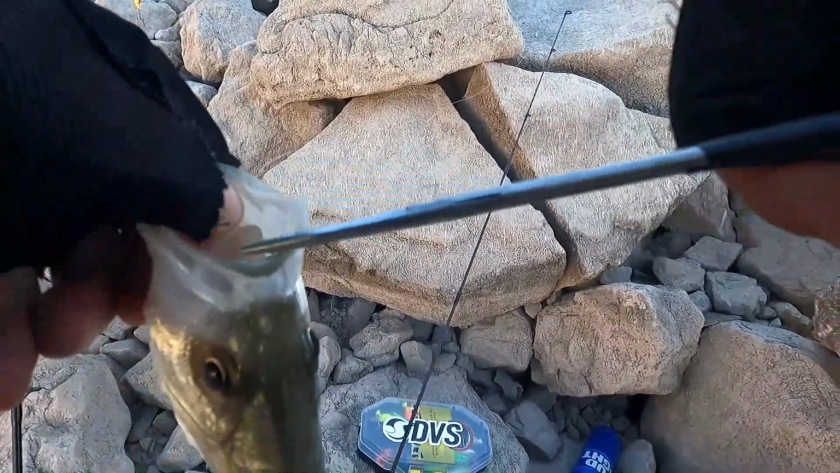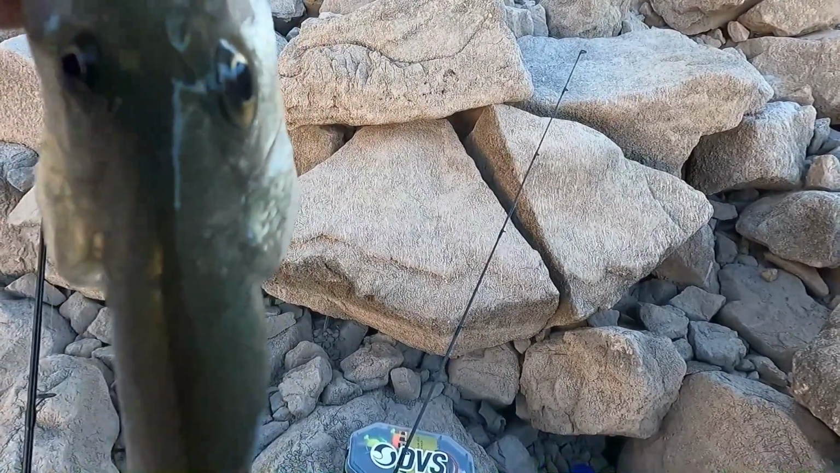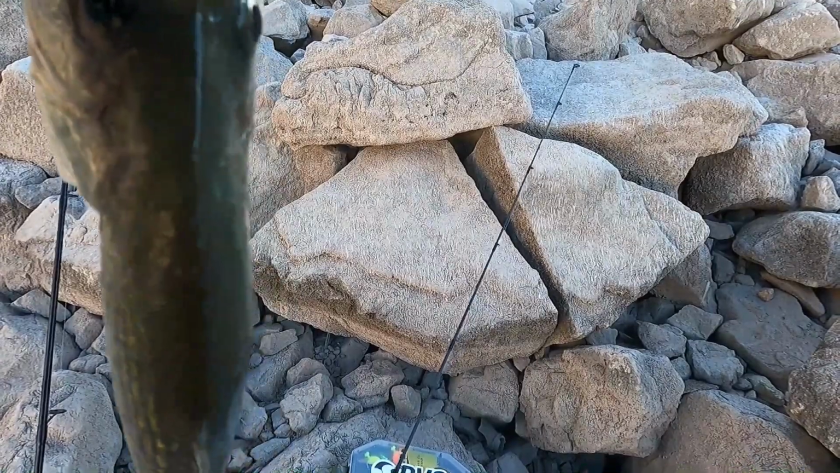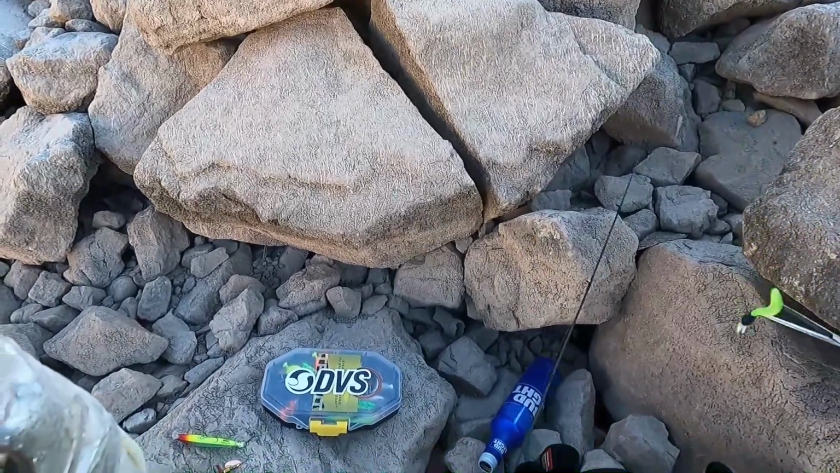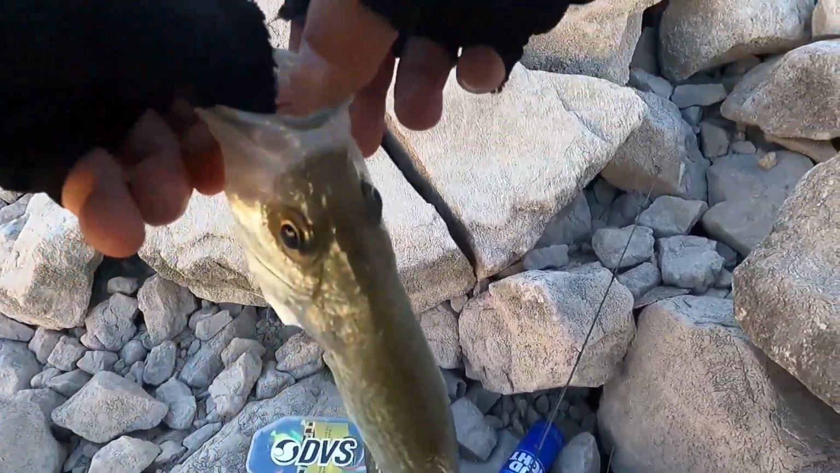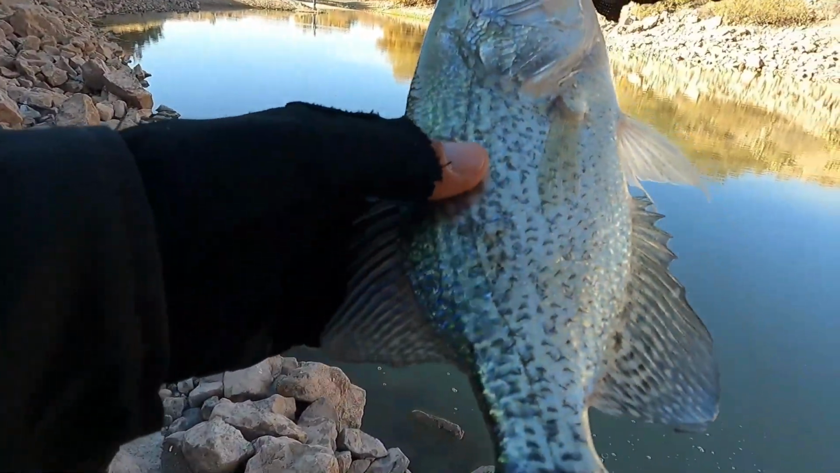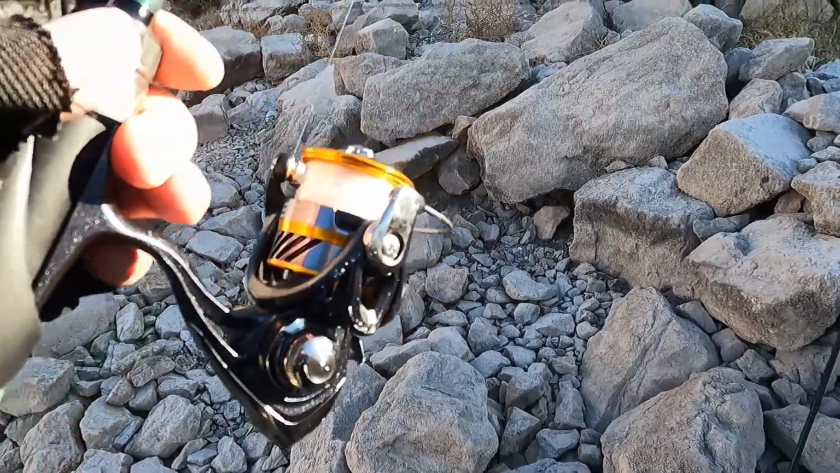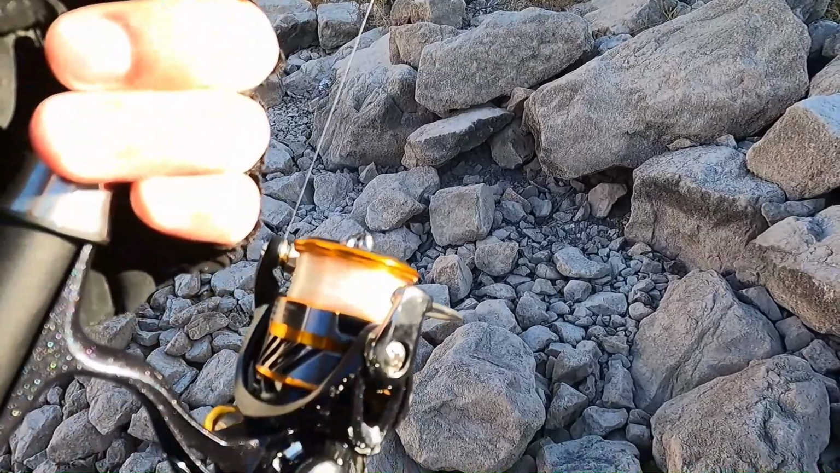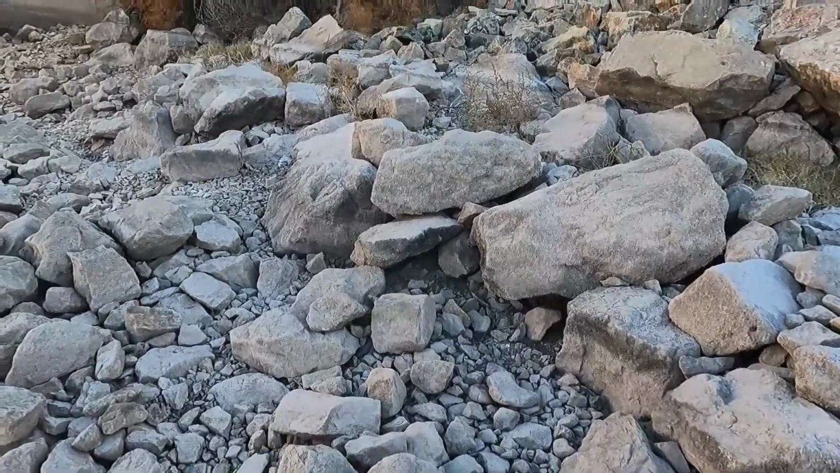Trout pliers. See you later. Nice about this rod is I bought it for trout, but it also doubles as a crappie rod. He felt real nice on that light tip.